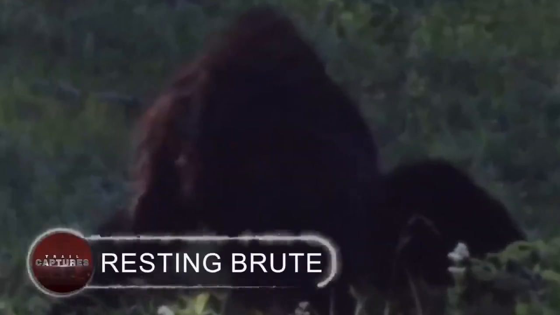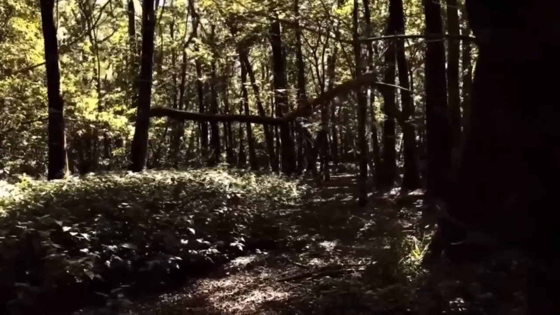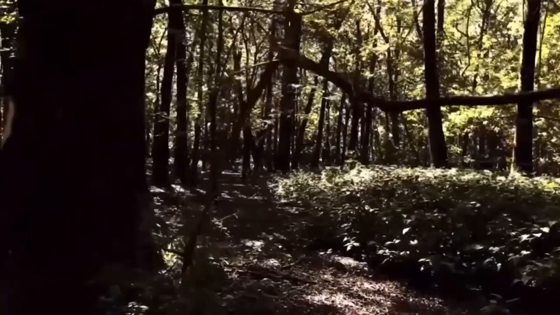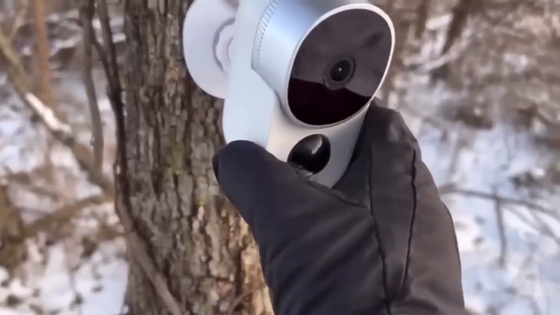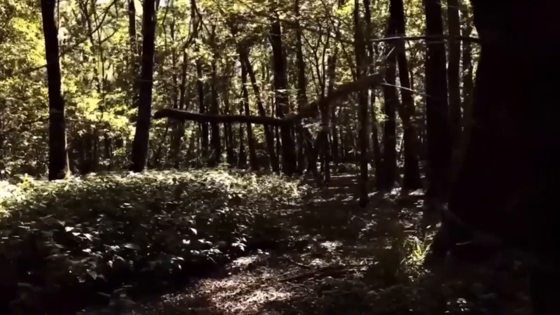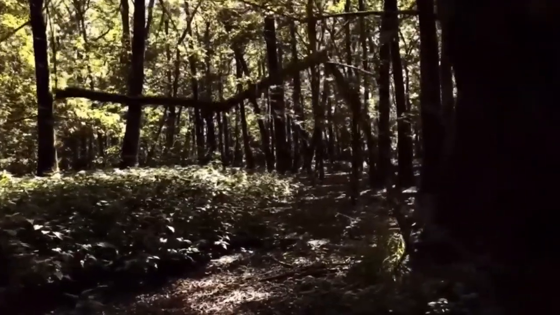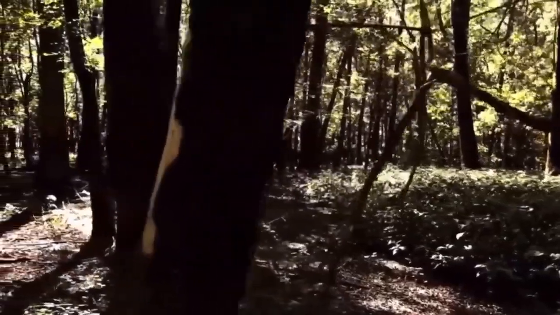Resting brute. Here's the hairy beast relaxing in the scorching sun, and here it's meandering through the forest. Strange noises have been heard coming from the state park nearby. The residents decided to install a trail camera to find out who was creating the weird noises, even though they weren't initially aware of the source. They were let down when they saw nothing on the trail cameras.